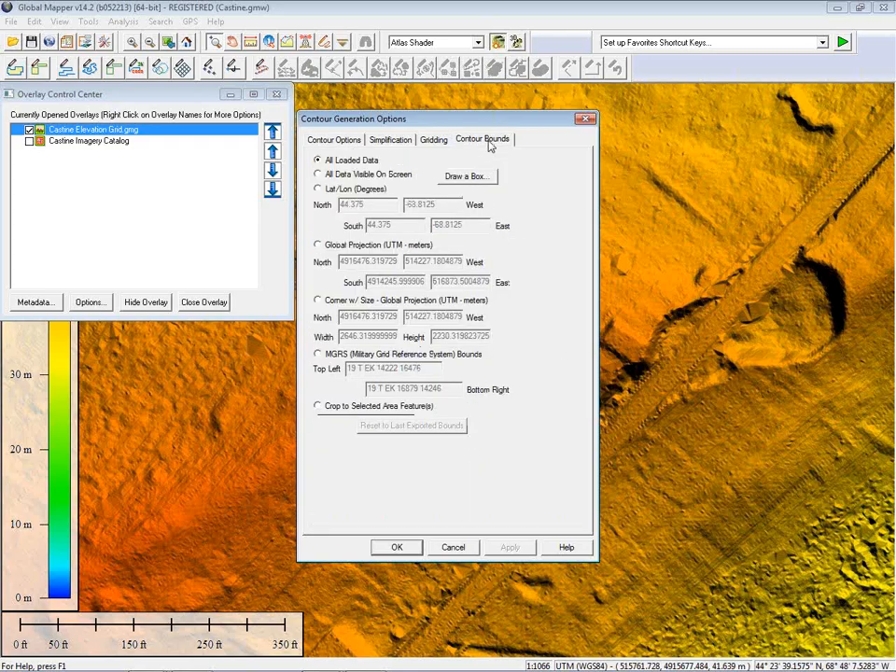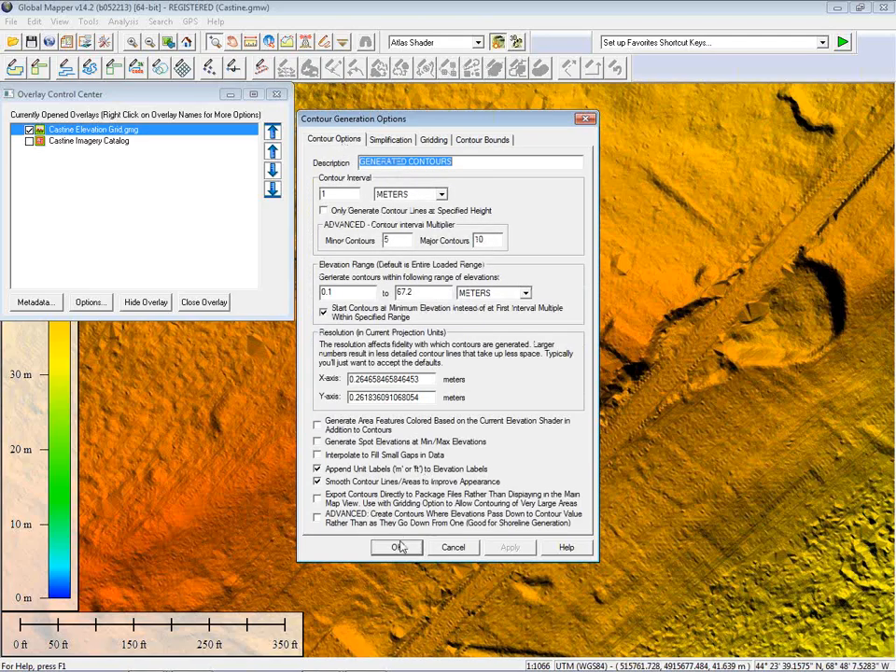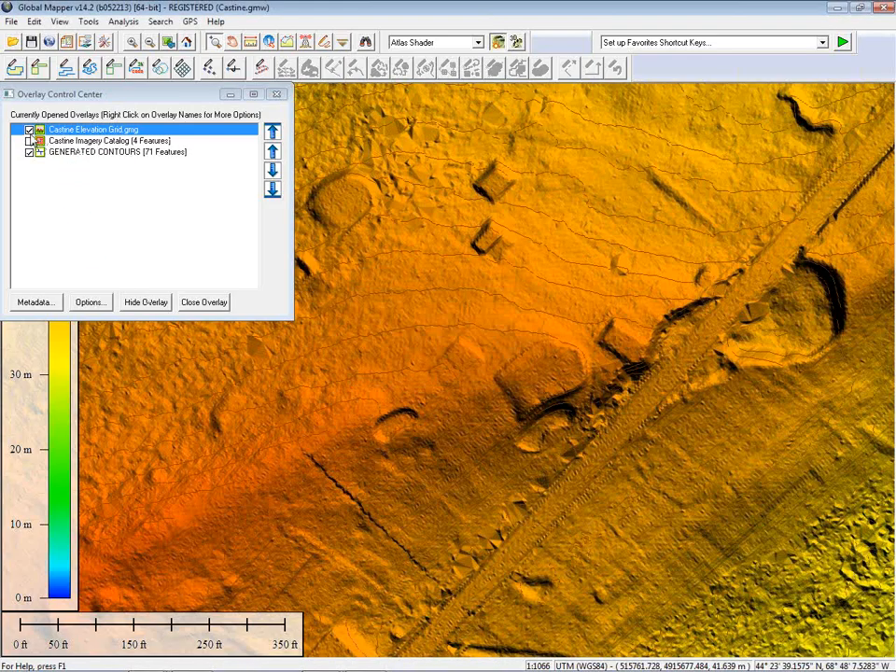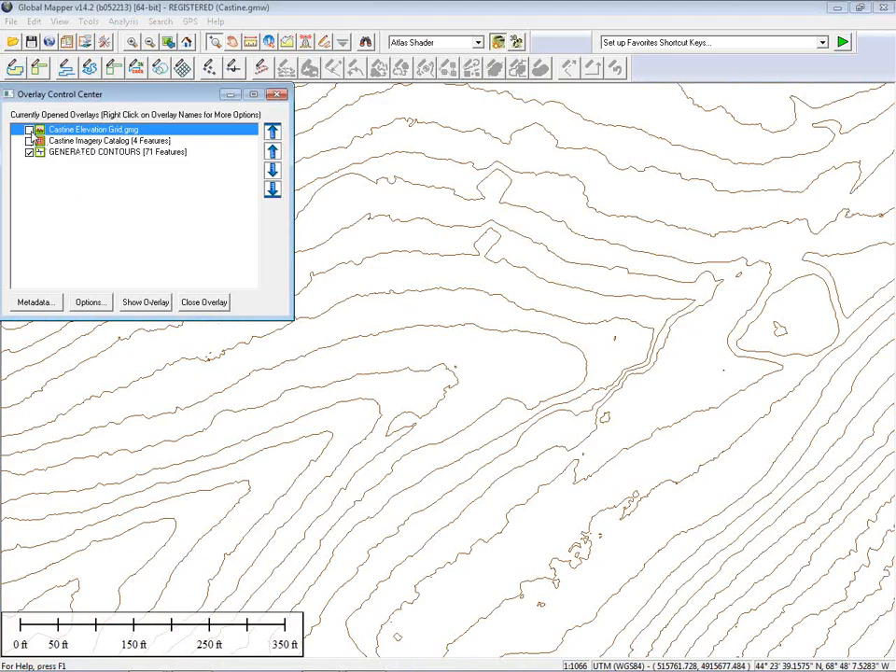In the interest of time, I'm going to limit my contours to just the data that's currently on my screen. And I'm simply going to click OK. And what you'll see as a result is a new layer in my overlay control center. In order to see it a little clearer, I'll turn off my elevation grid. And you'll see those contours have been generated. These are vector features. These are in vector form.